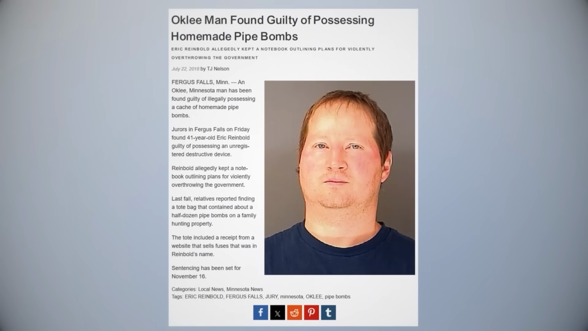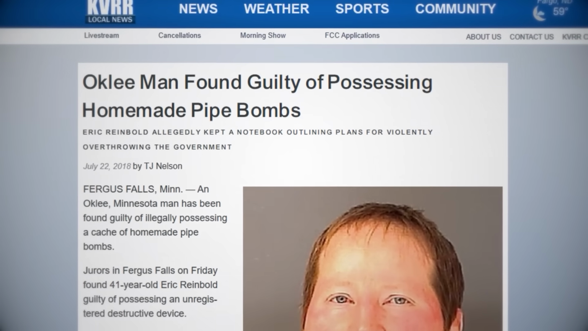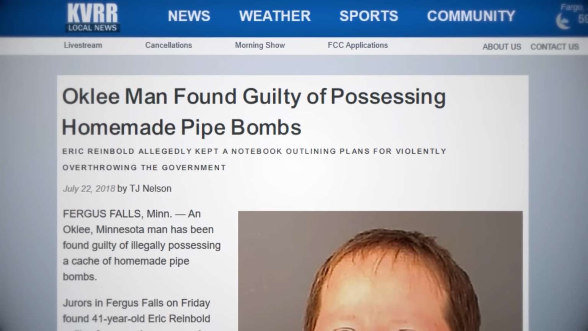Other sources also reported that he had written about overthrowing the U.S. government, with Reinbold clearly being an unstable lunatic. Many breathed a sigh of relief as he hadn't actually gotten the chance to use any of these dangerous explosives to harm anyone. They thought that he had been stopped for good. While nobody realized it at the time, this would unfortunately only be the beginning of this guy's demented behavior.